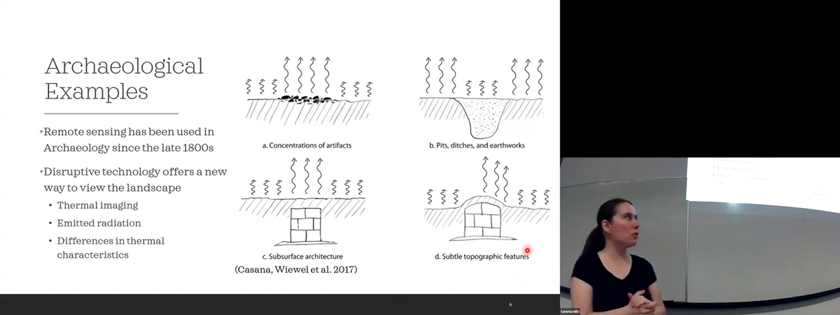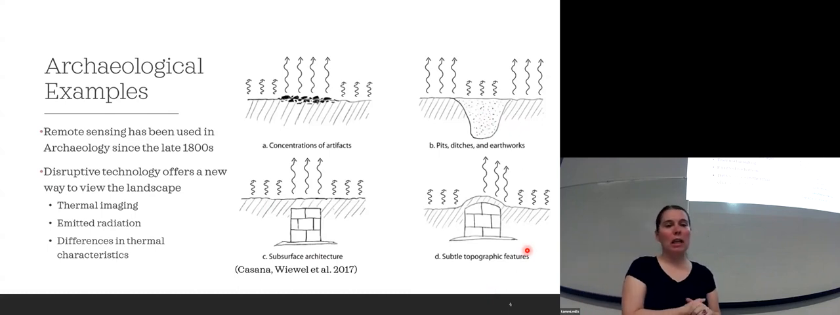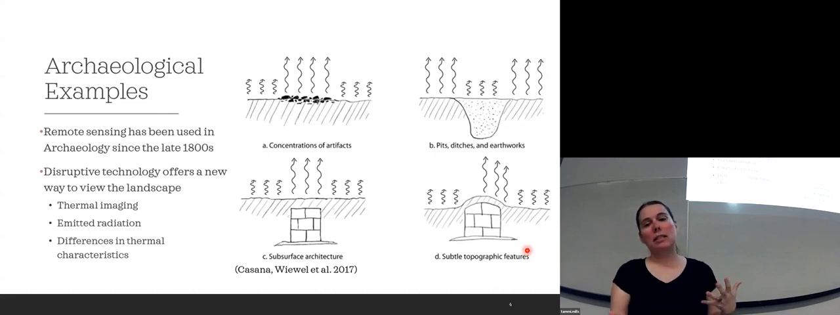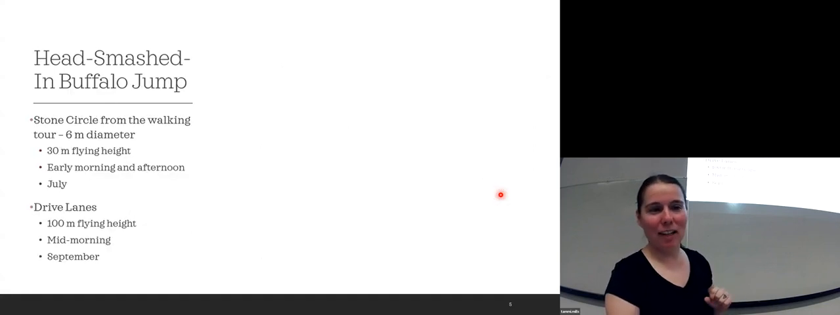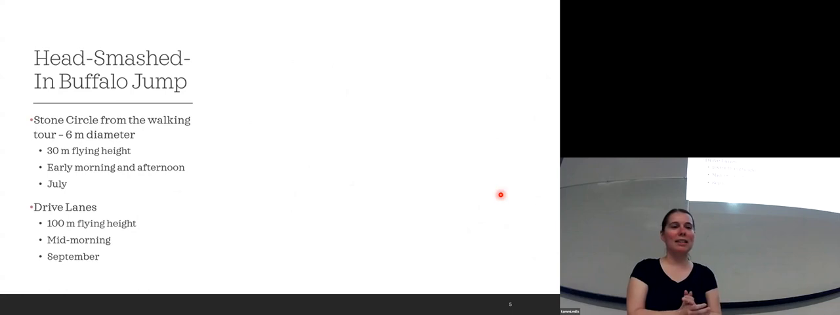Not subsurface architecture per se, but subsurface stone features that will give off different thermal signatures than the vegetation and the soils around it. And sometimes these features can have these little mounds that go with them. So depending on how the sun angles are, one side might absorb and emit more energy than the other side. So we'll look at some of those characteristics as well. So hopefully that wasn't too sciencey for everybody, but that's kind of what we're looking at.